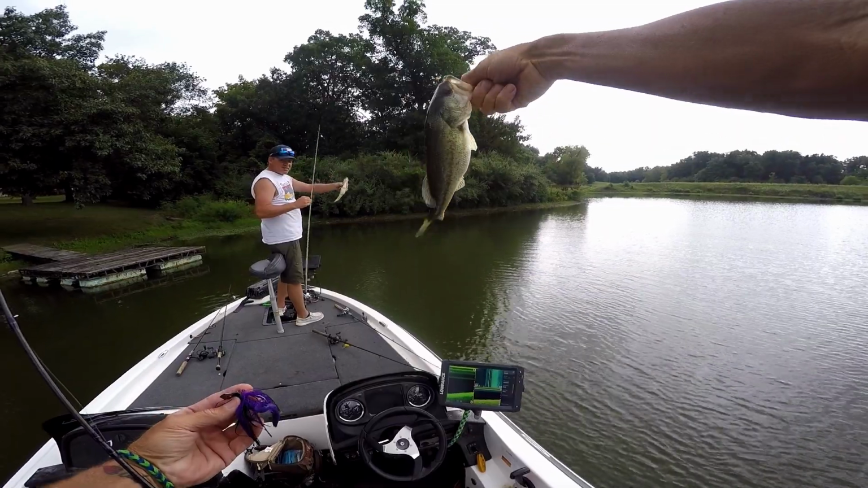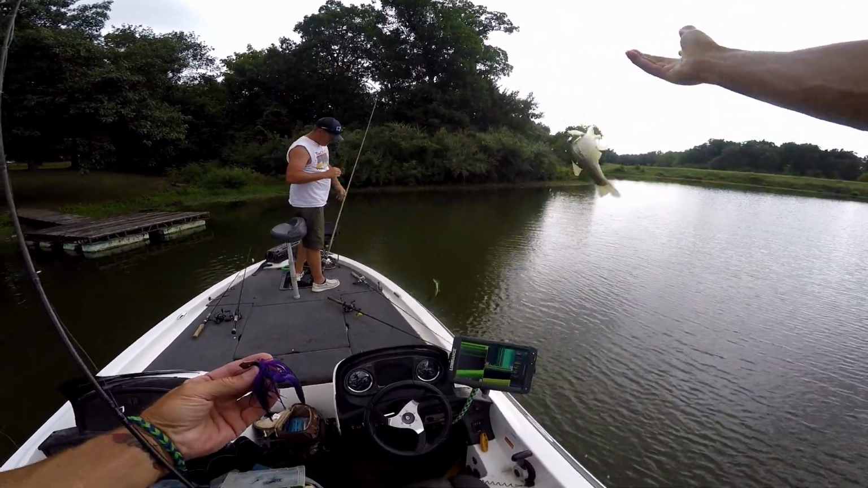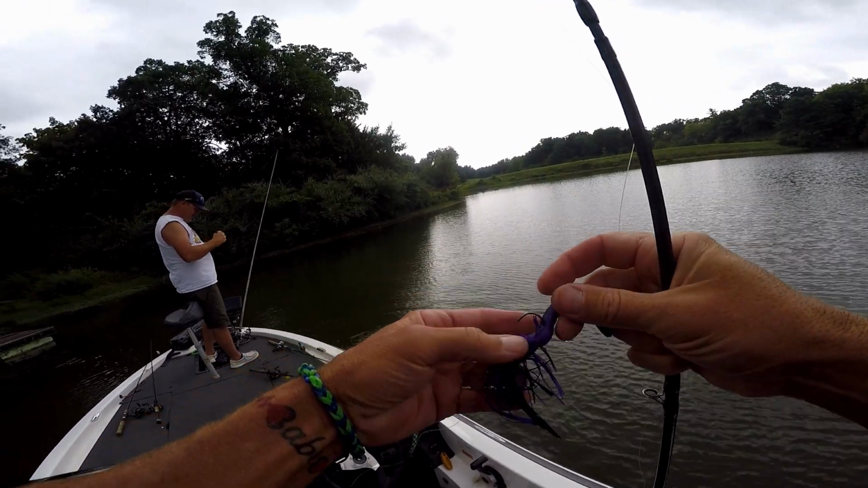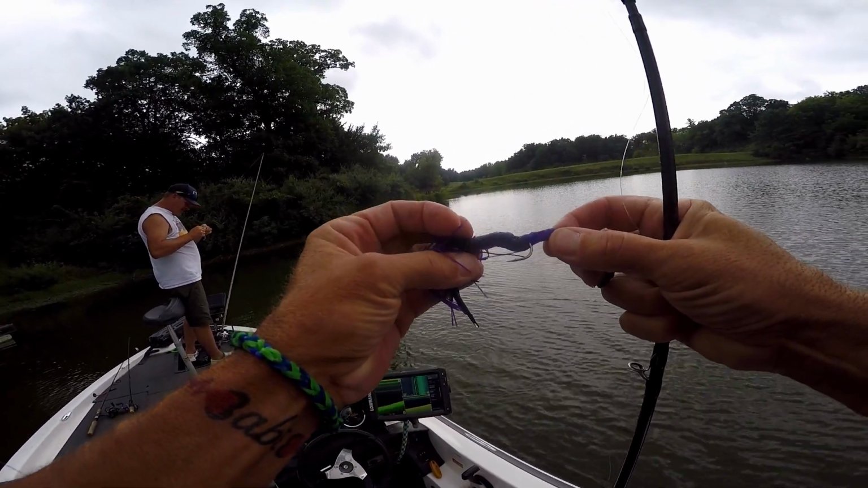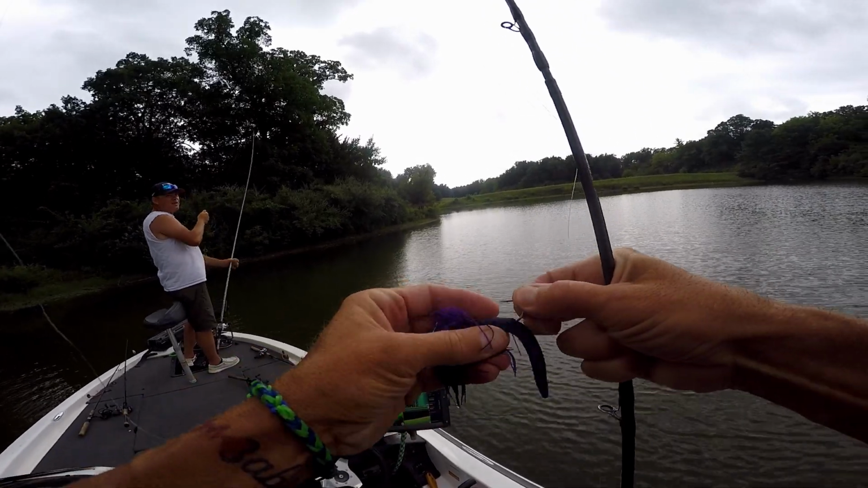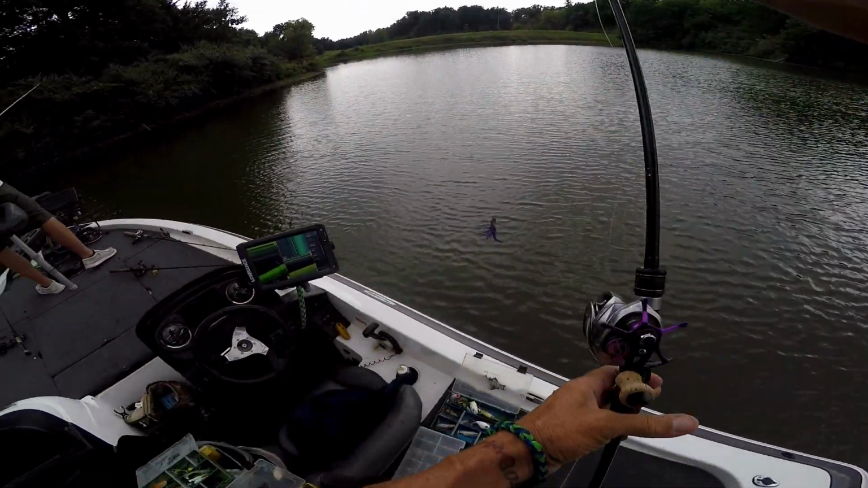Oh, they might be brothers. Yeah, I think yours is a touch fat. He's fatter anyway. Maybe a little bigger. Mine's slim and trim. He's been at the gym. Which is a good thing in general, but not when you're trying to catch bass. Yeah, not when you're going for weight. Yeah, you don't want none of those fat ones. Gym bass.